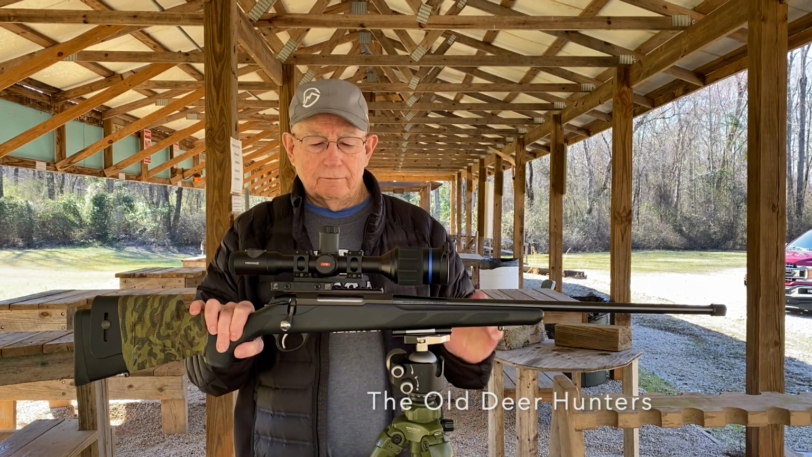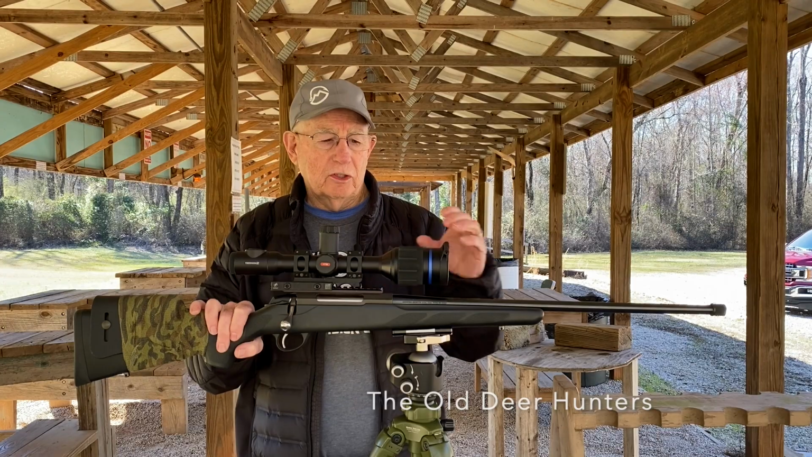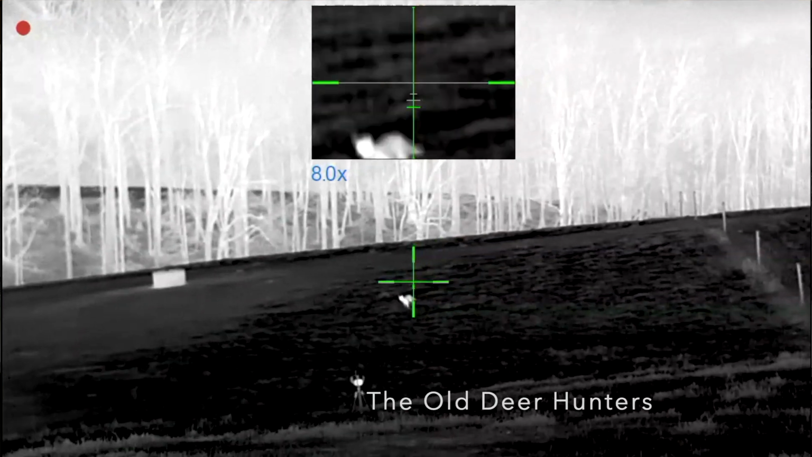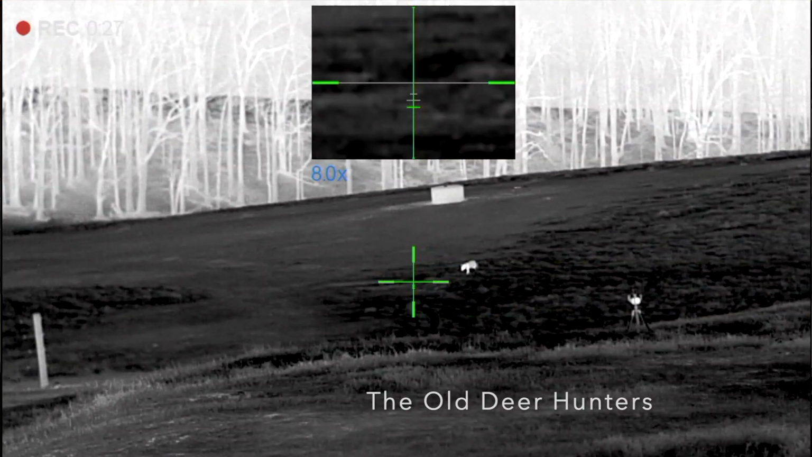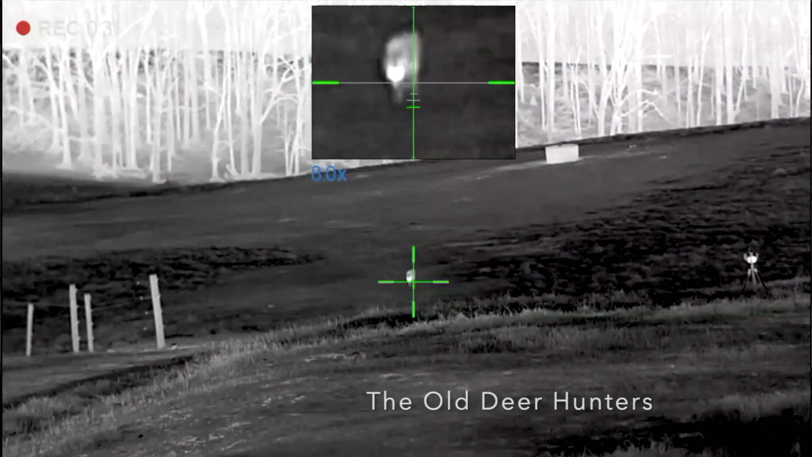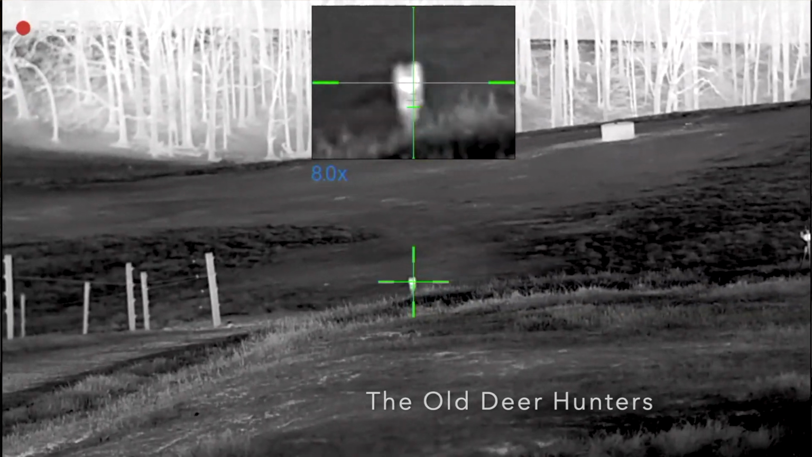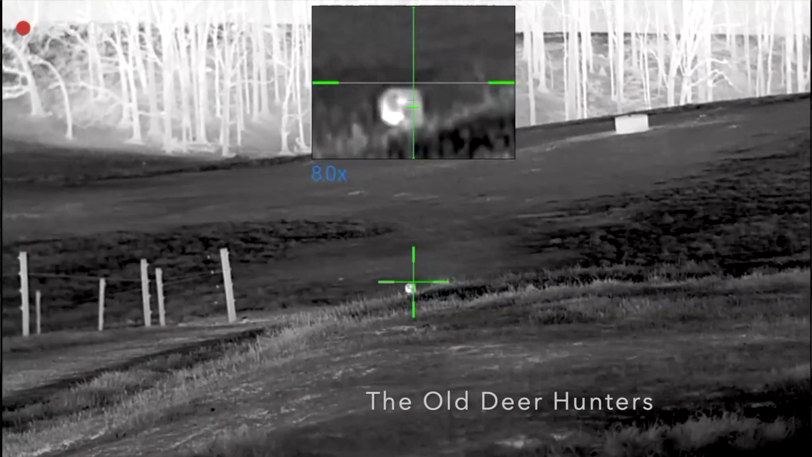The other thing that makes this Thermion 2 such a good image is that they've increased the objective lens to a full 50 millimeter. They used to call it an XP50 when it was actually an XP42. The objective lens was only 42 millimeter, now it's 50. But you've got so many things going for this, I just had to tell you. And I know this is sort of a little bit different review, but that's just the way it is.